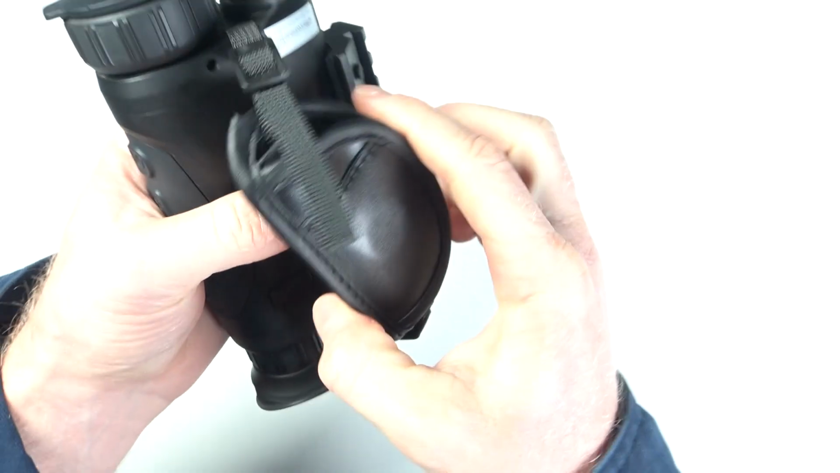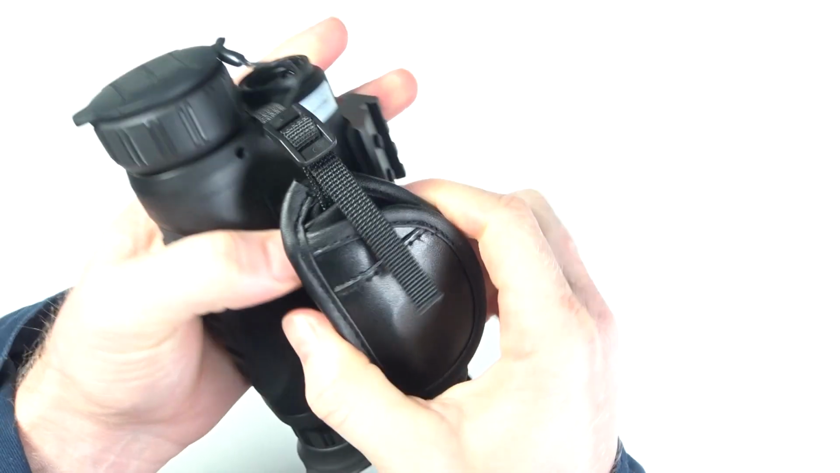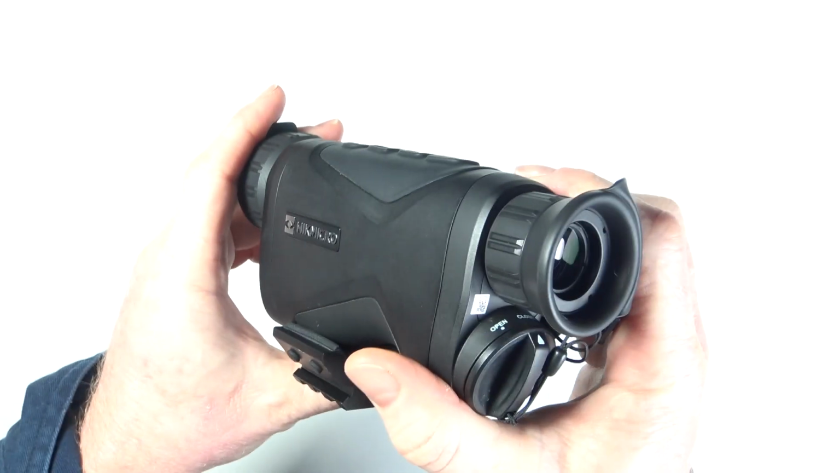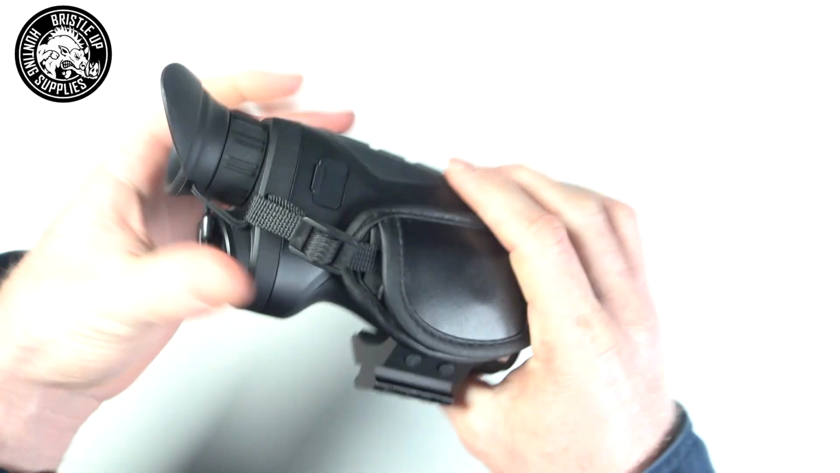And then some people have been saying that they don't like this strap here. They think it could be better quality. But apart from that, I think it's a good all-round unit for people wanting to remote mount or use by hand. So good unit to consider.